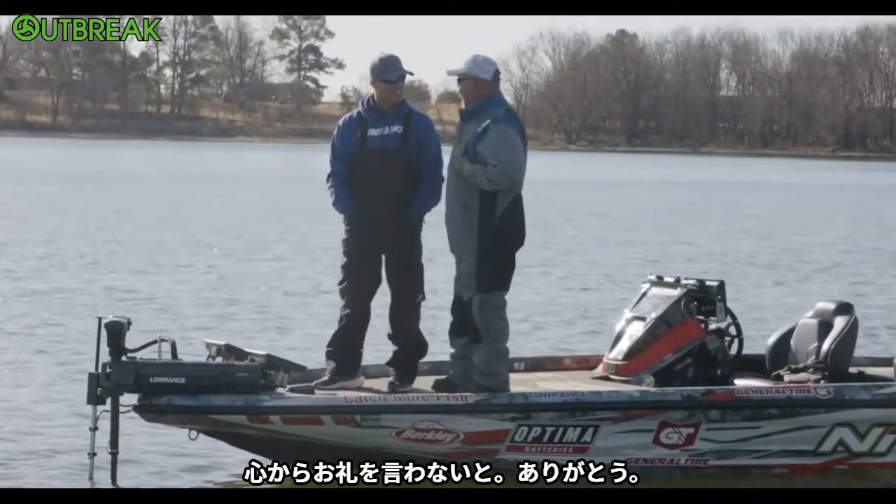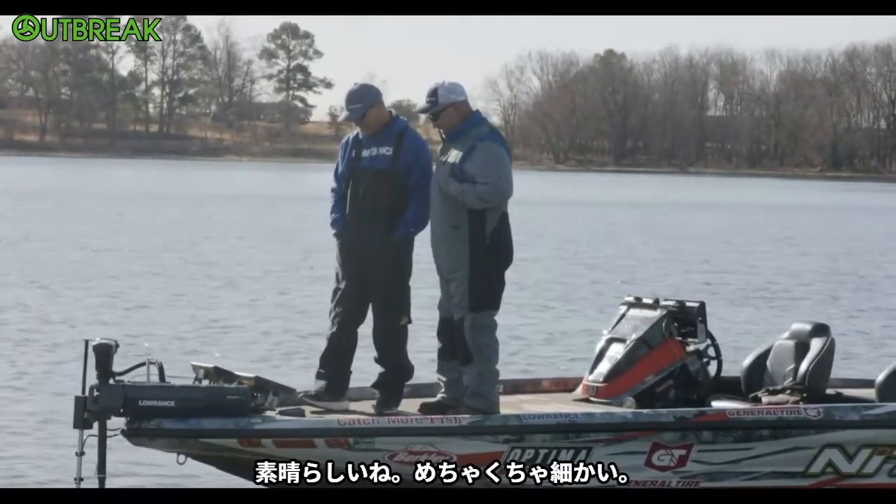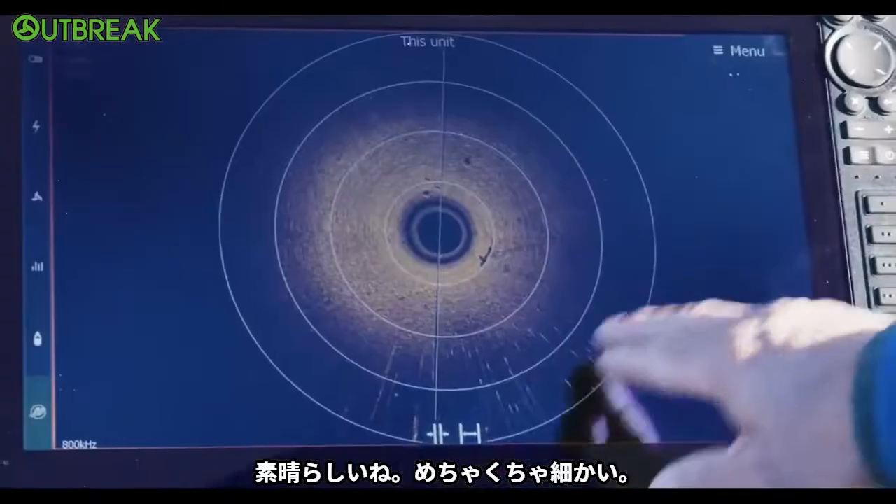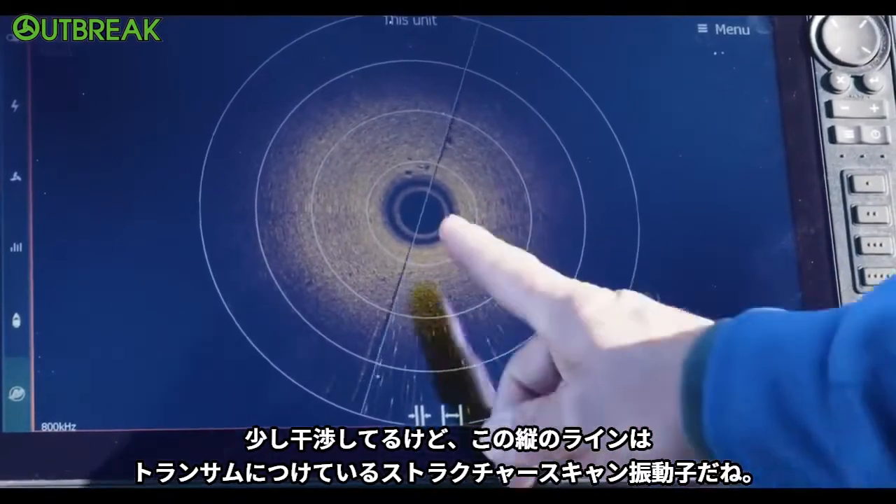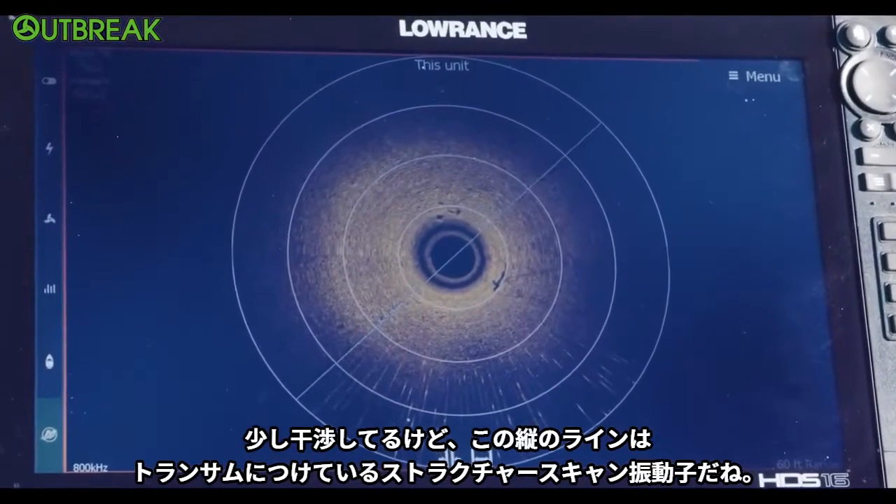All I got to say is thank you. Thank you, thank you, thank you. Oh, no problem. Finally. That is so cool. It's amazing, the detail. So I've got a little bit of interference back here. You can see these vertical lines. That's my structure scan from my transom transducer.